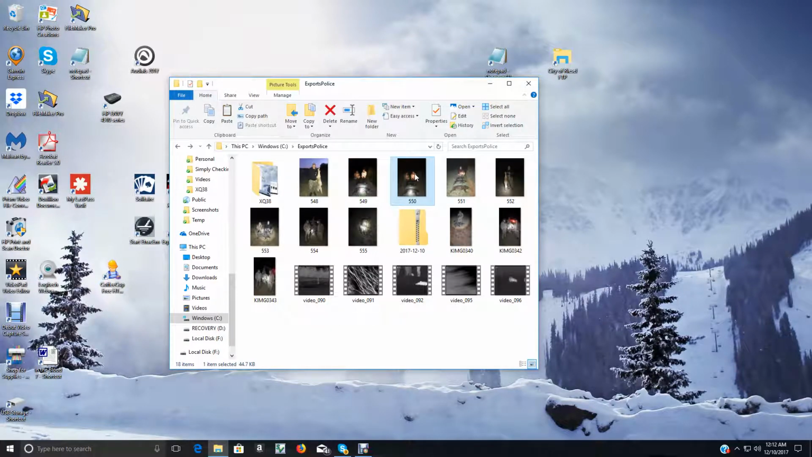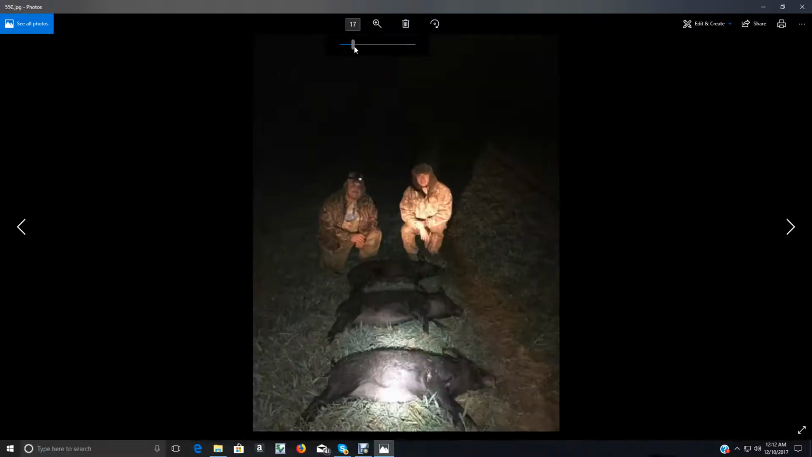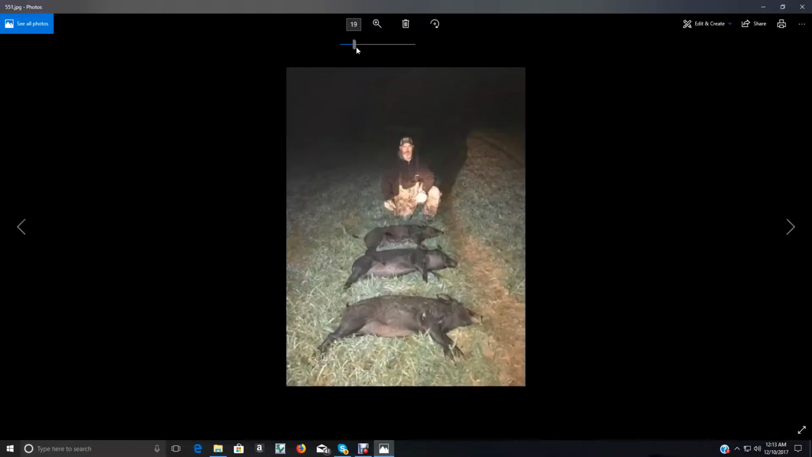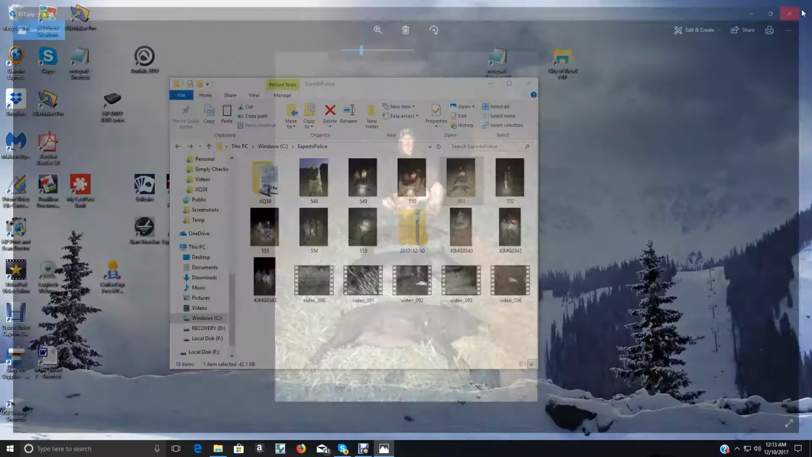Let's see what this picture is. These are these 3 hogs that you just saw killed. Them hats are really sexy. I mean, that's the thing. Brian, I'm going to show a picture of him there with the hogs too. He's going to be the one sitting there with that hat on that has a cold ear. So anyhow, there's those 3 hogs. They're all about the same size.